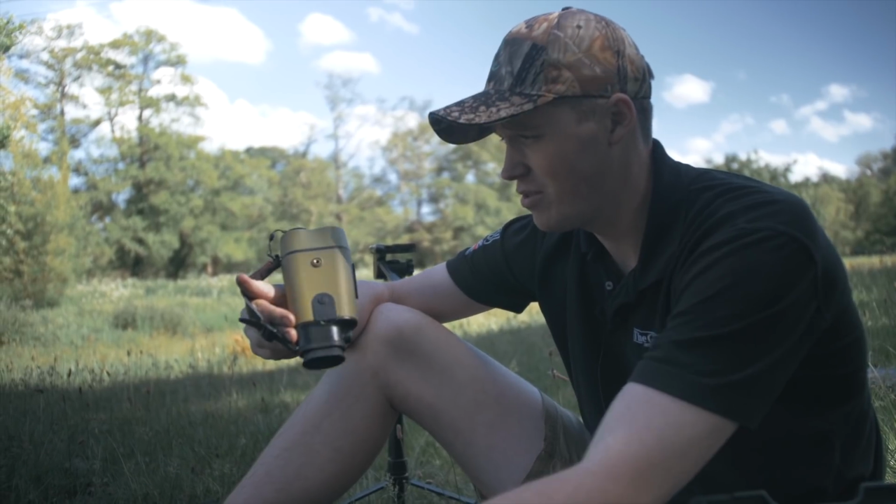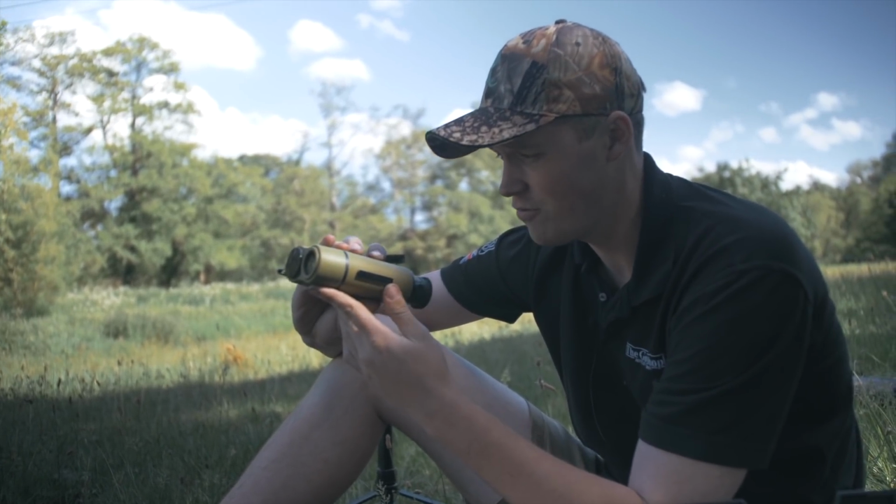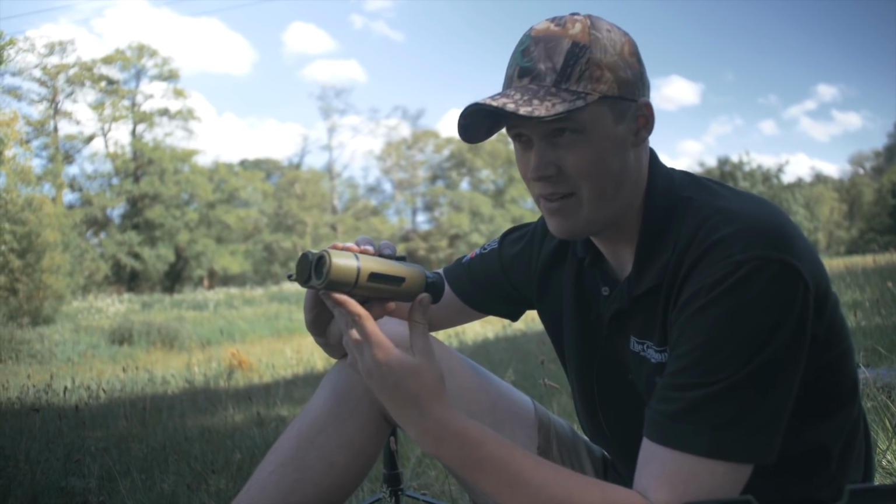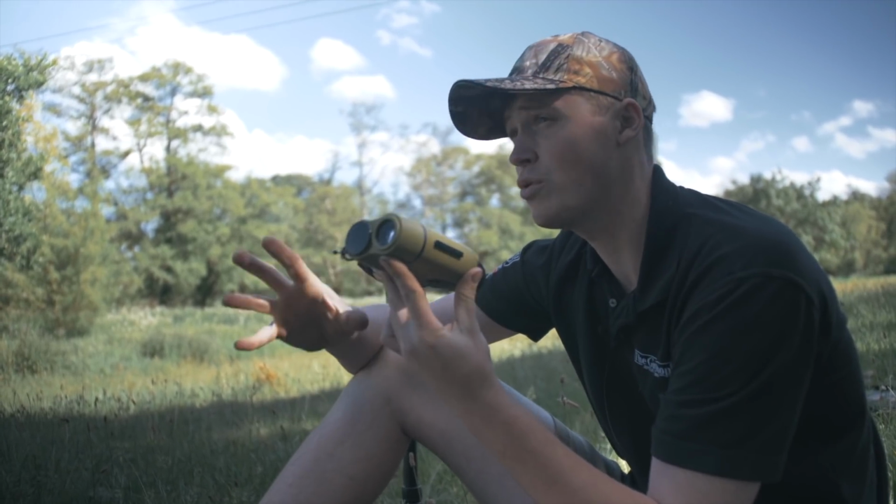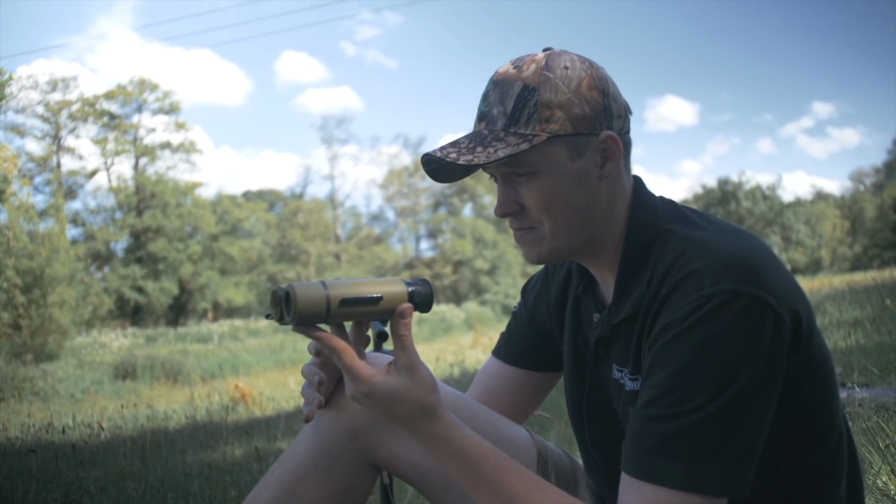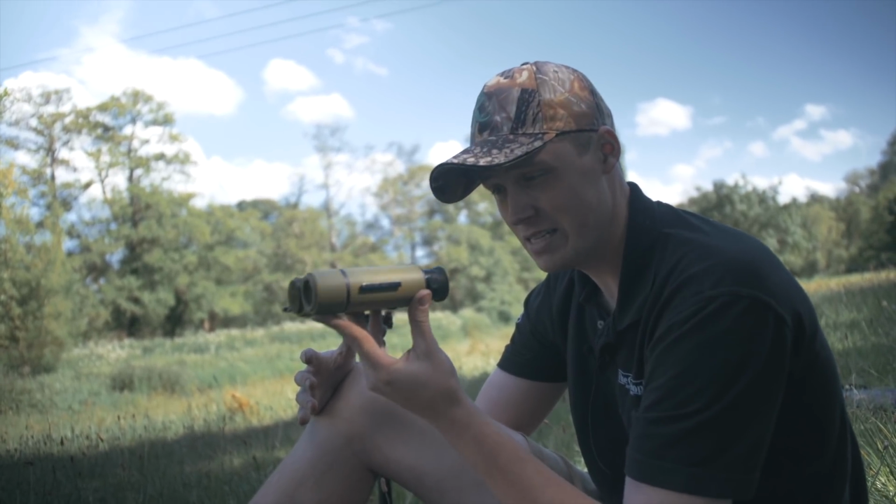If you're in the market for thermal, I really don't think you can go wrong with one of these. It is game changing, it really is. I think the Pulsar is one of the best things that ever happened to deer management and fox control, because it was so good. The sensor size changed everything. However, this is the next stage. This is the future, and it's now.